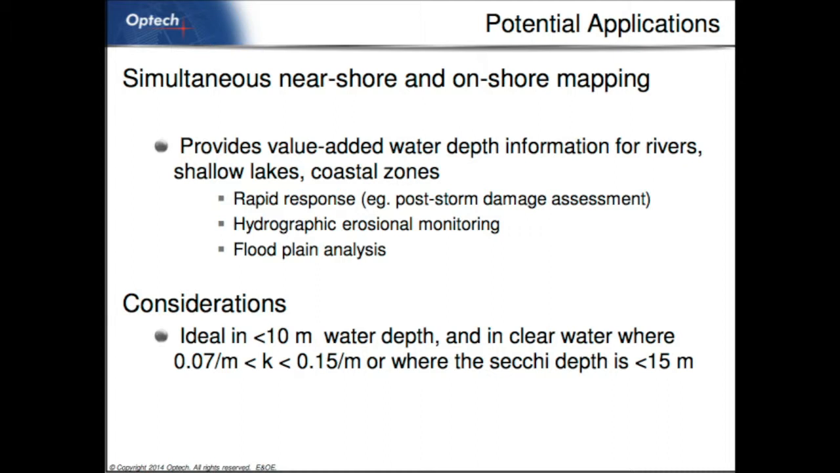The applications for the Aquarius are kind of intuitive. Basically, being able to get that shallow water as well as the terrain really can make a big difference for some surveys. It's limited to about 10 meters of clear water, the Aquarius system. It's not a deep water bathymeter. I'll talk about another one later, but it's a good shallow water mapper. And basically, you can go down to 10 plus meters in relatively clear water.